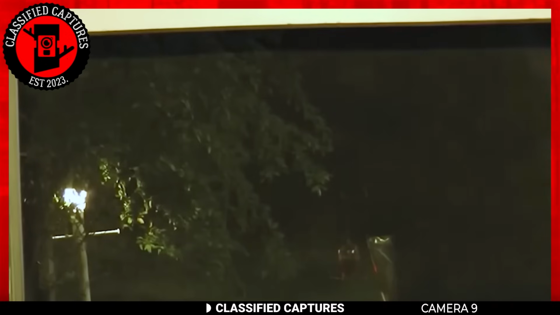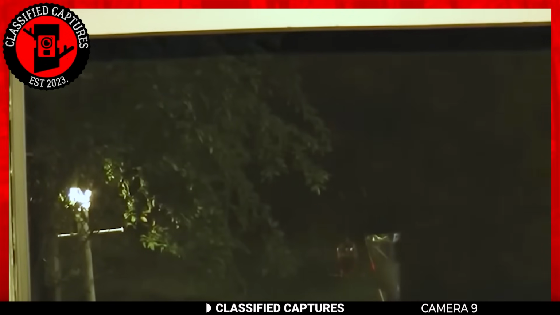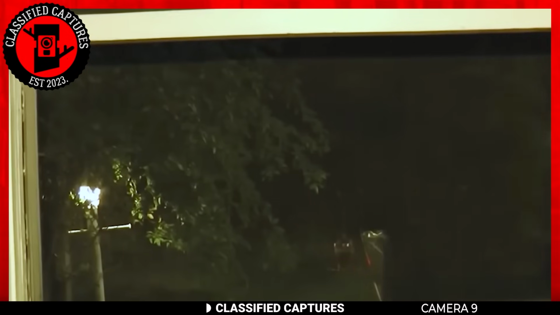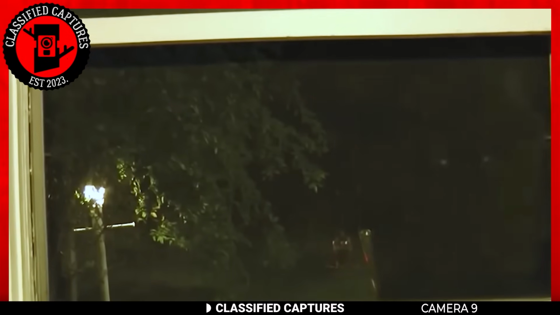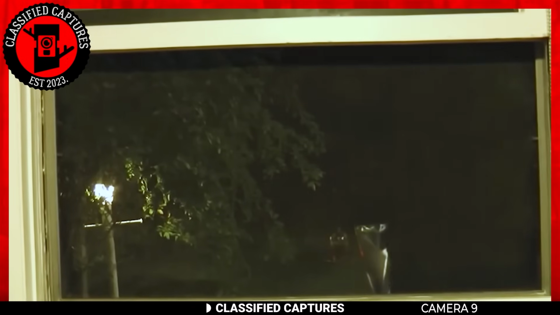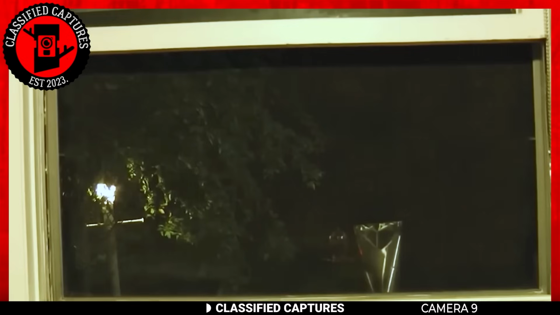In an eerie turn of events, a couple woke up one morning to find their bedroom window had been left open, despite being certain they'd closed it the night before. Intrigued and slightly unnerved, they decided to unravel this mystery by setting up a camera to monitor the window while they slept. The following morning, when they reviewed the footage, what they discovered sent chills down their spine.